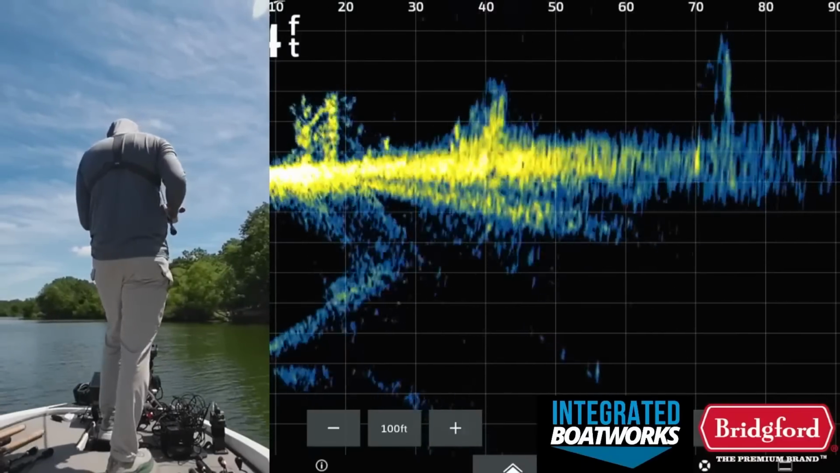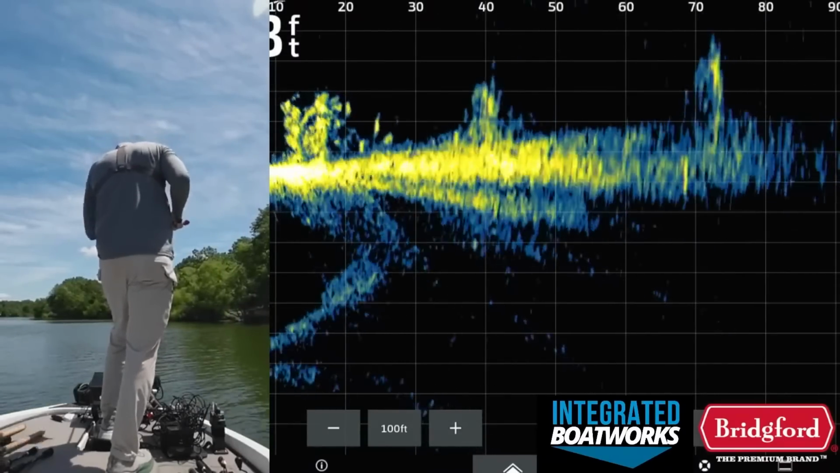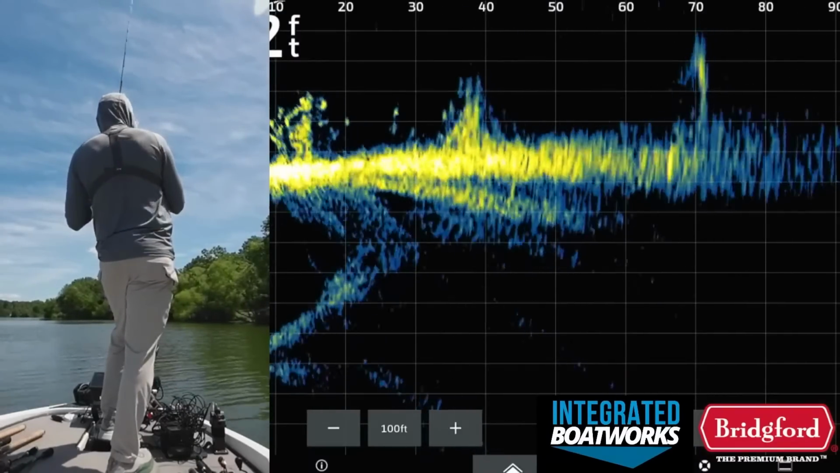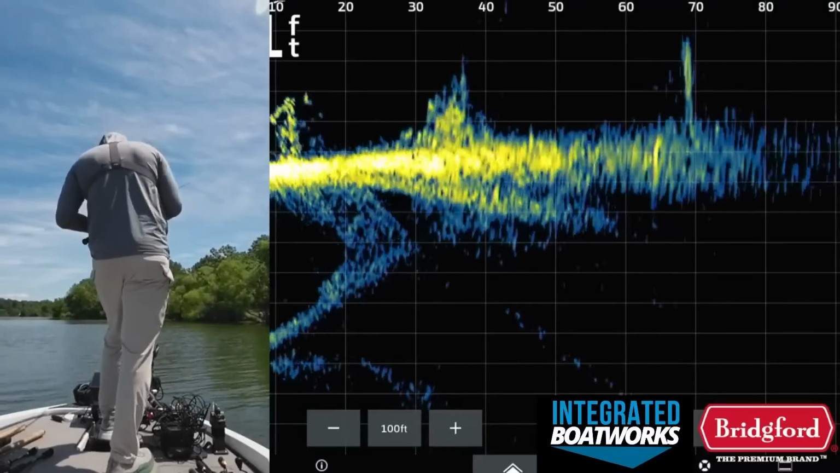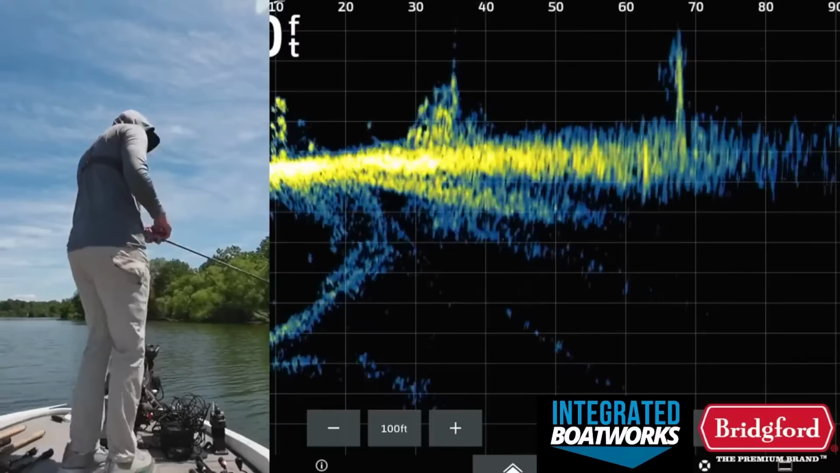How did he pull the rod freaking down? I don't know how I didn't hook that fish. It just had to be a very little one. It's okay though. If it's a little one, I'm not super worried.